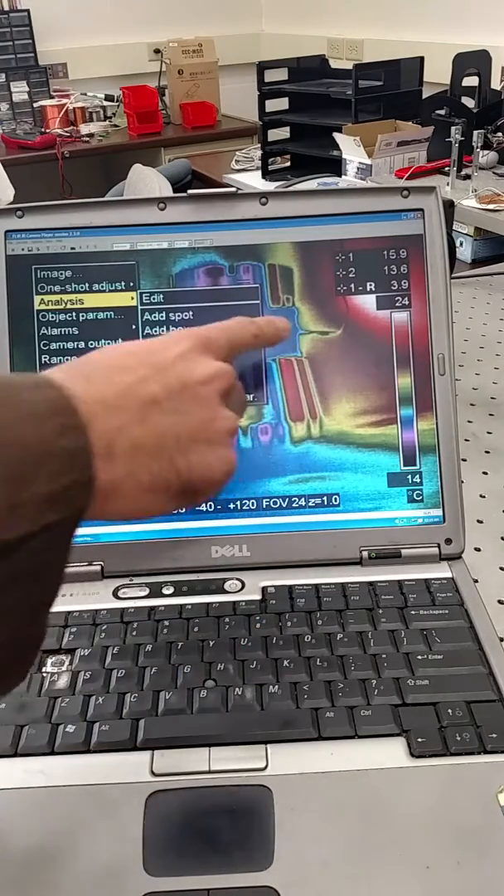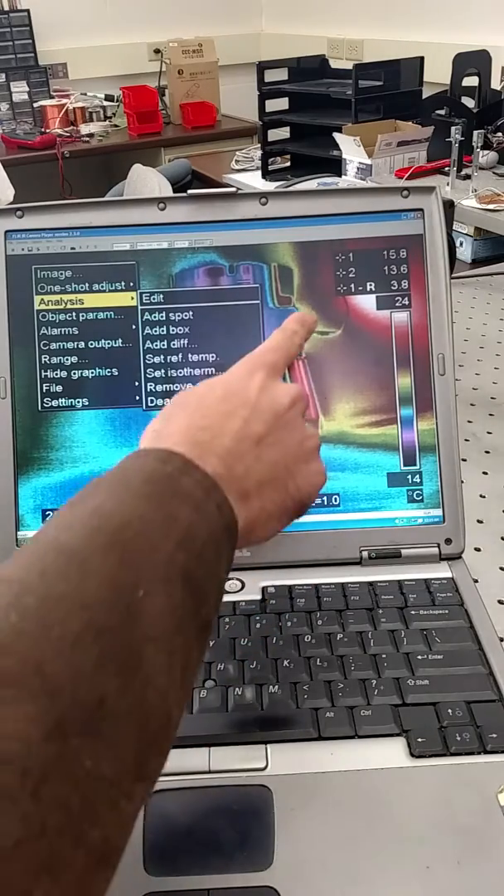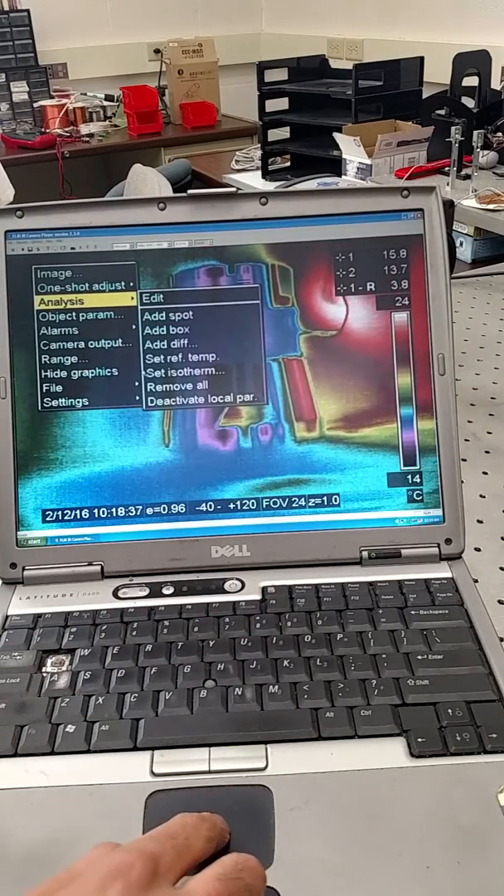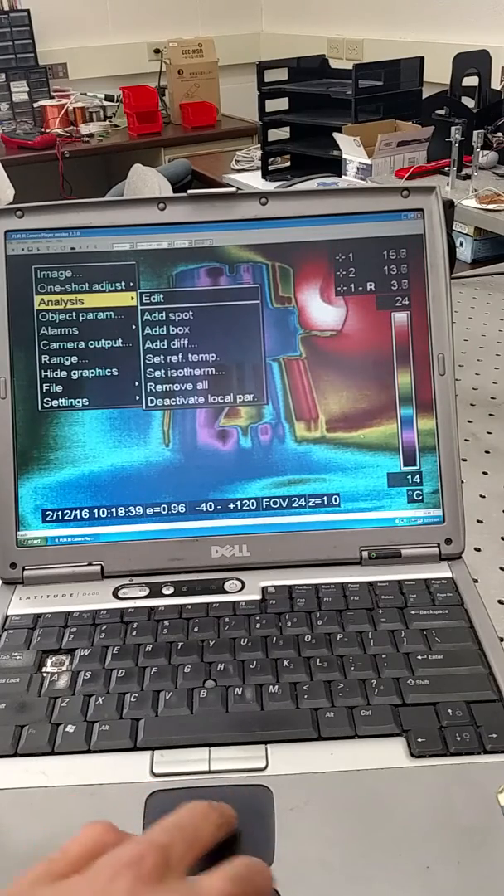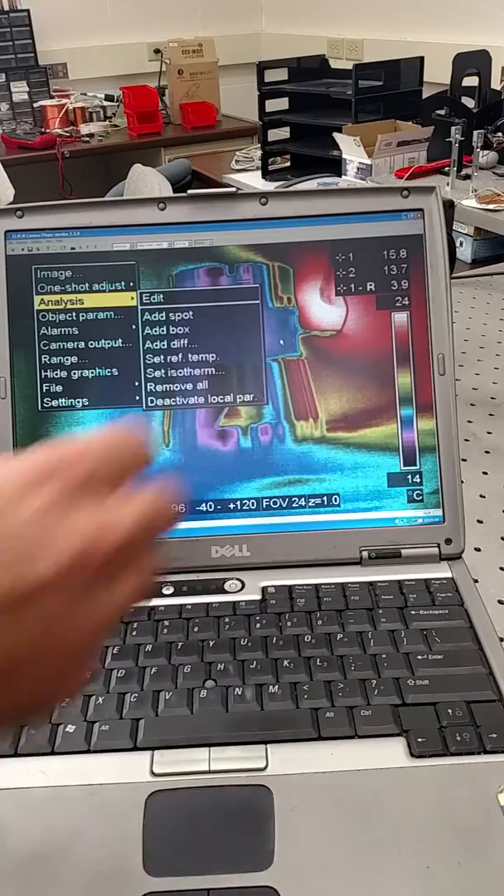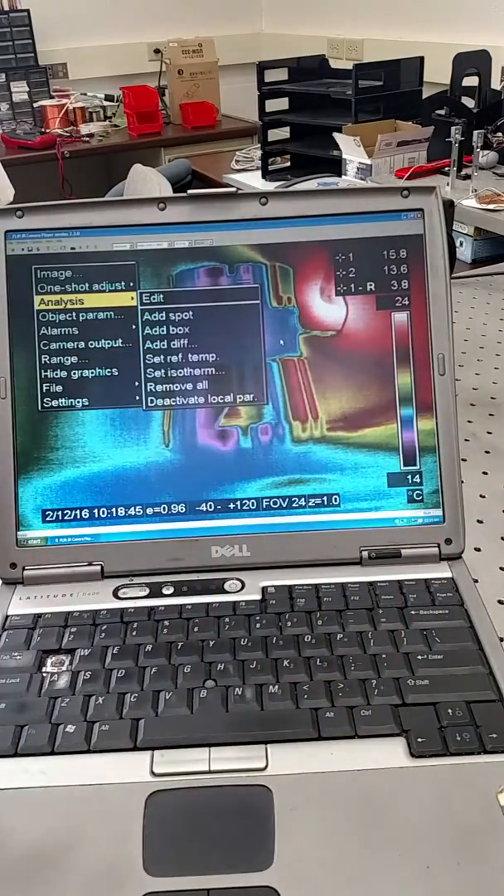So in this corner, I think you can see it a little bit. This is 1 minus R. So there is a reference measurement going on somewhere. I don't know where the 1, 2 is right now. I think it's because I'm in the menu. It's not showing it. But you want to use a stable temperature.